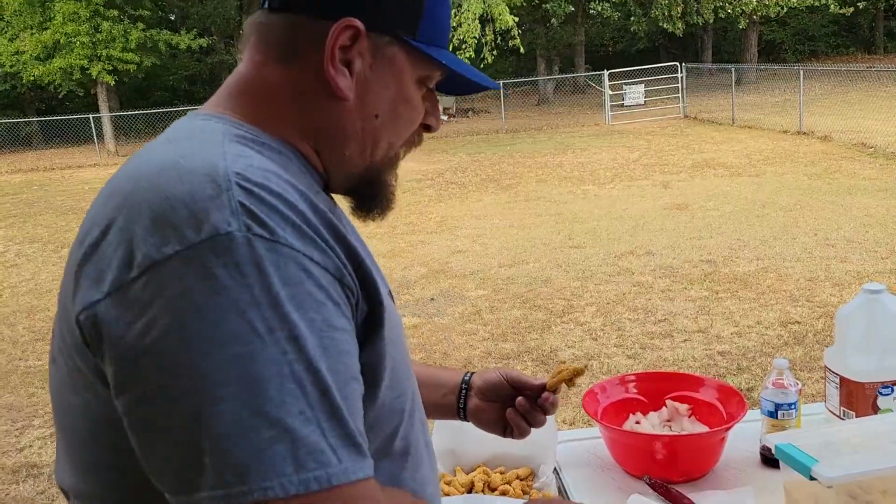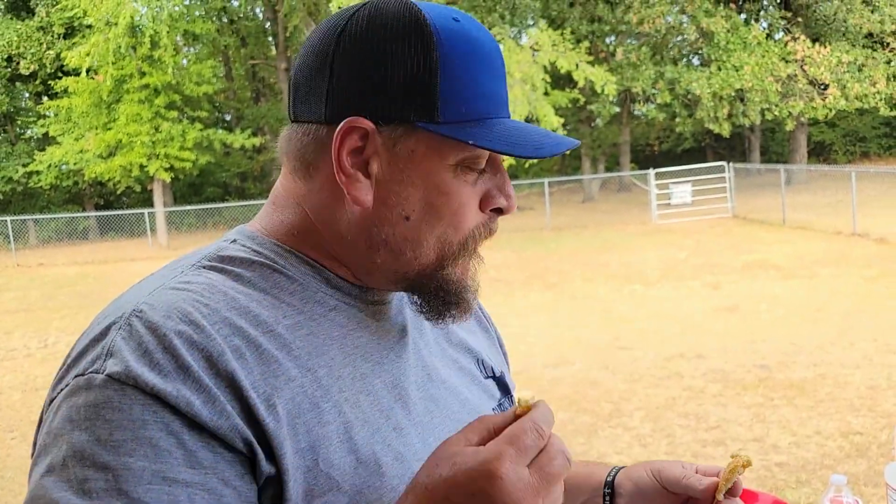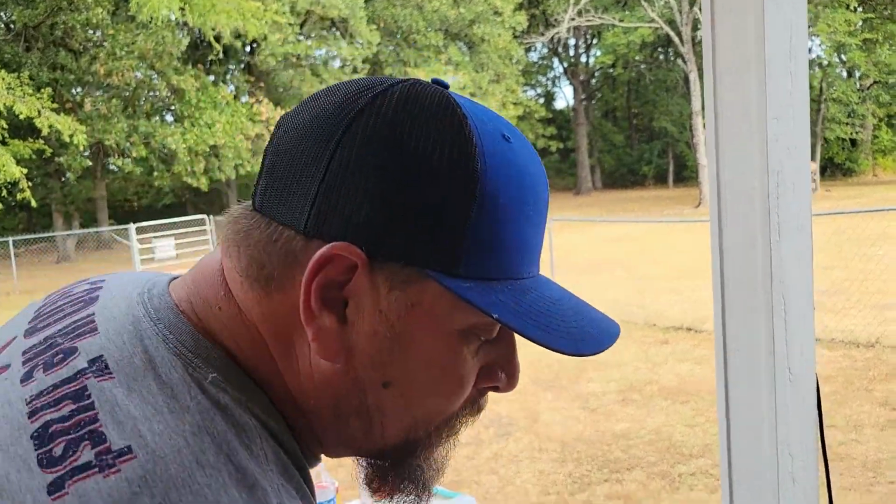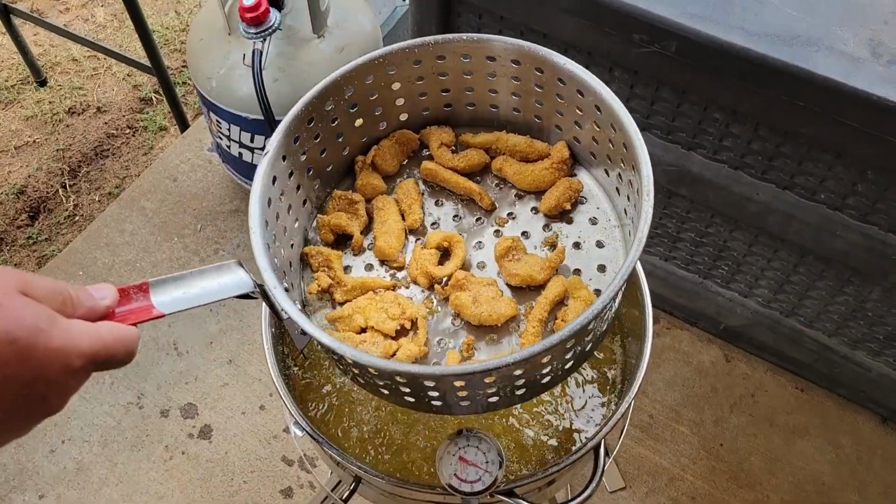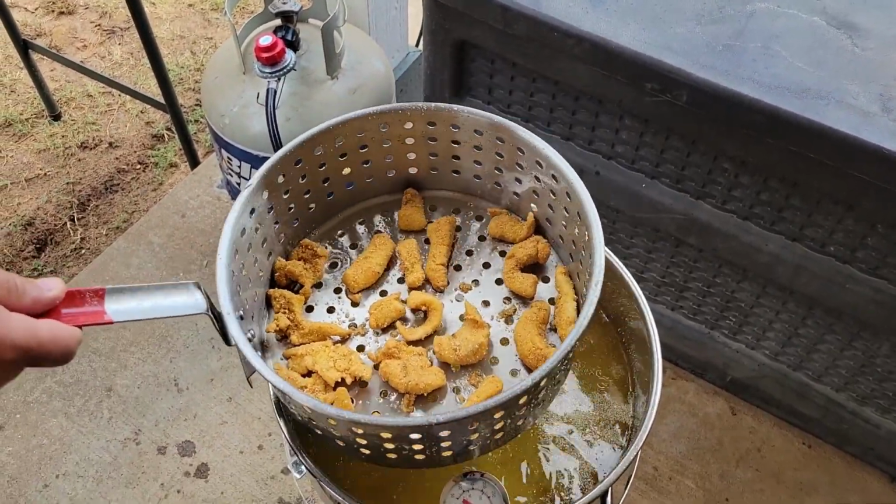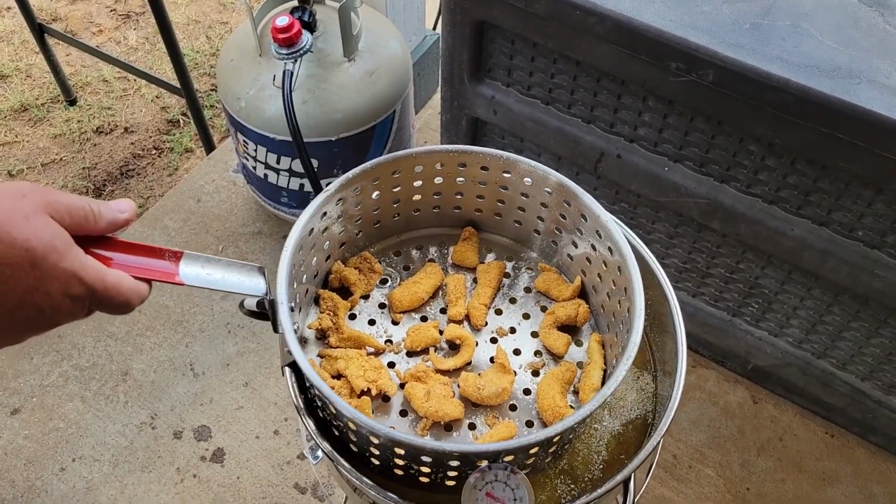This is my first batch. It got a little stuck because I forgot to, but good gosh, it's amazing. If y'all don't fry crappie, something's wrong with y'all. Y'all need to check out Kale Ward too and go fishing with him, because he'll get you a year's supply worth of crappie in one trip. Look at that stuff. We're gonna let it sit right there.